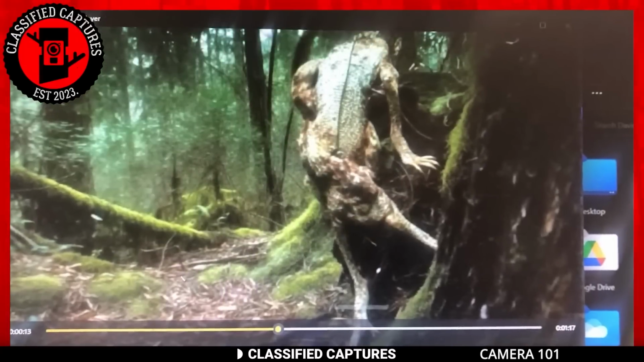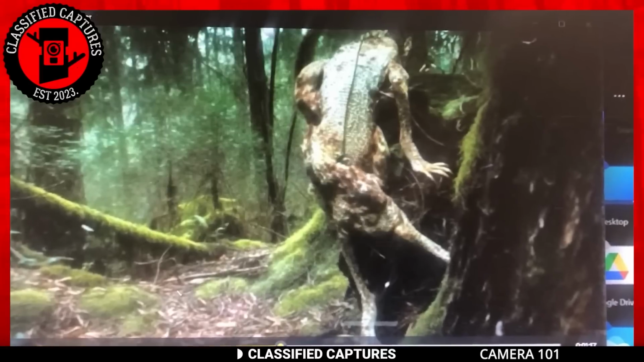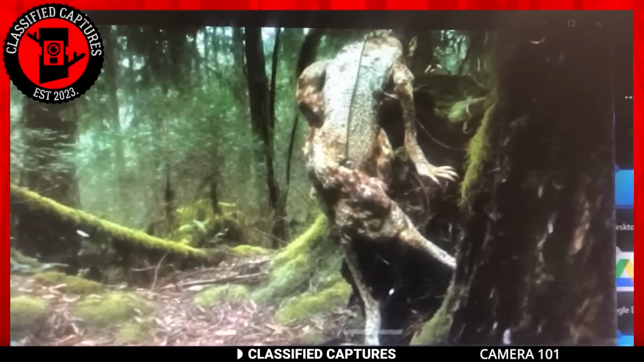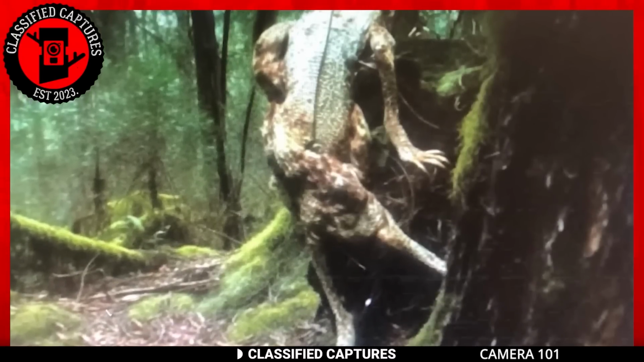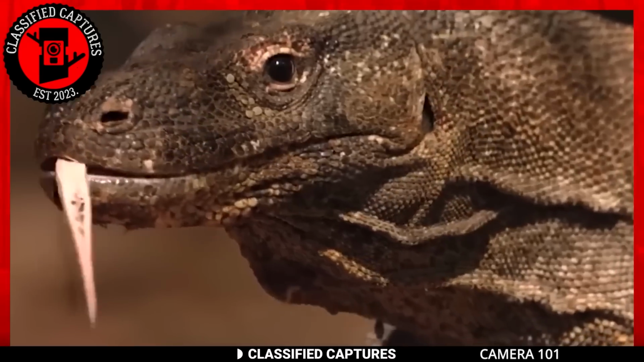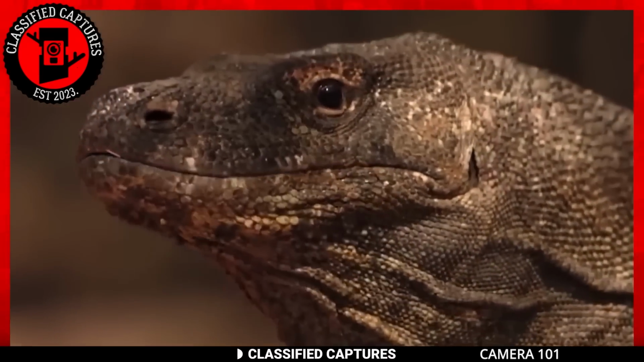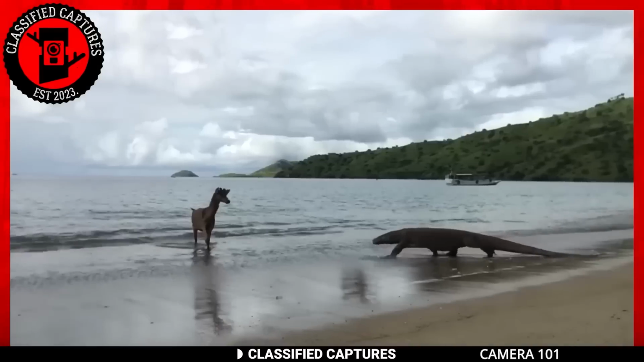Its eyes glow with an otherworldly intensity, and its body, adorned with scales and sharp dagger-like claws, exudes an aura of malevolence. What kind of nightmarish entity could this be? In the realm of reality, this creature is none other than the majestic Komodo dragon, a remarkable species that holds dominion in the Indonesian islands.